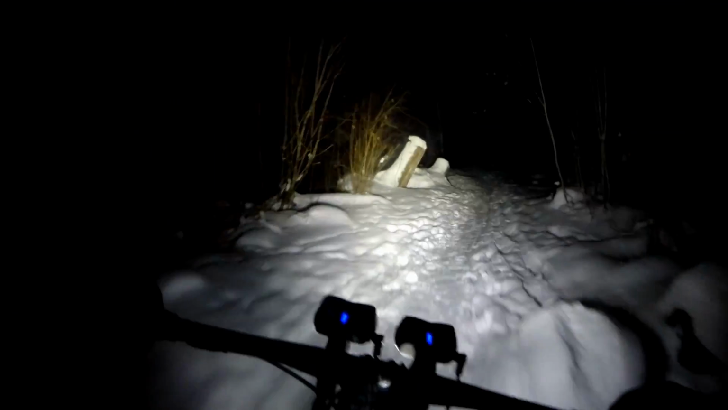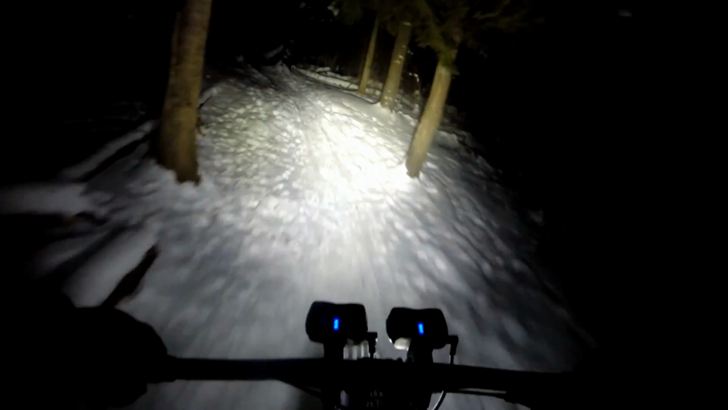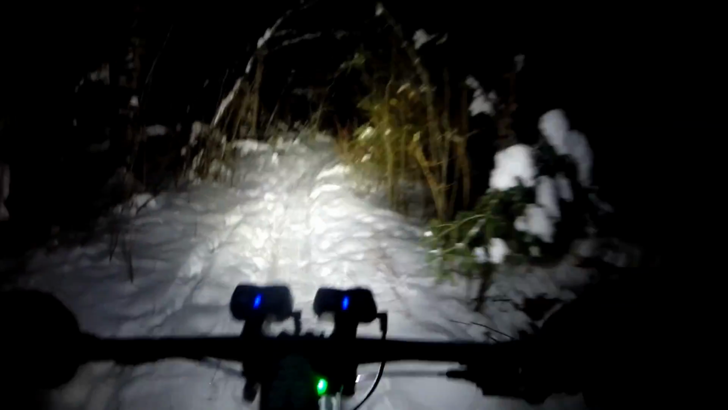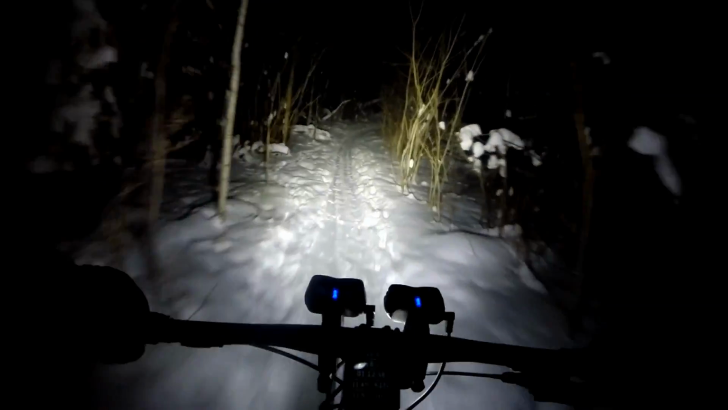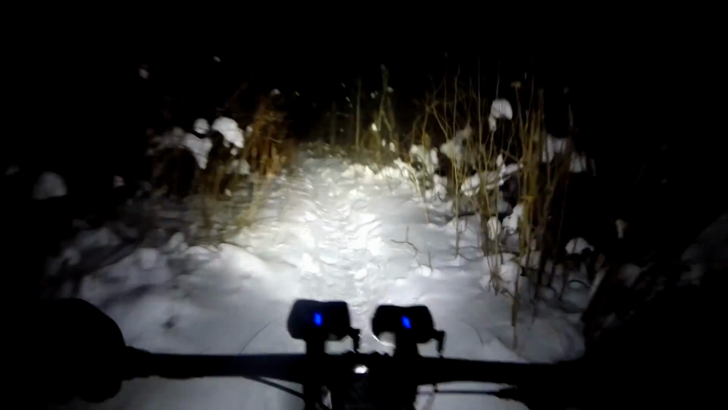And it's really warming up now, it's minus 19.6. Okay, as we've dropped down to these lower sections, the temperature has again dropped below minus 20.